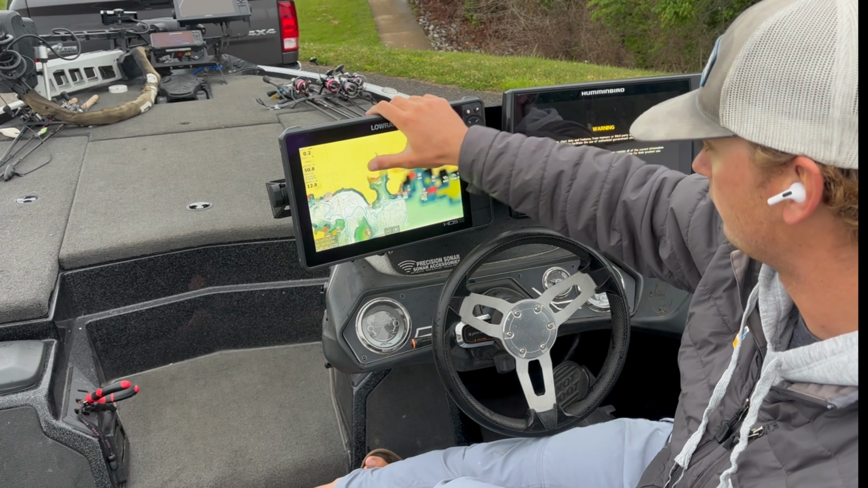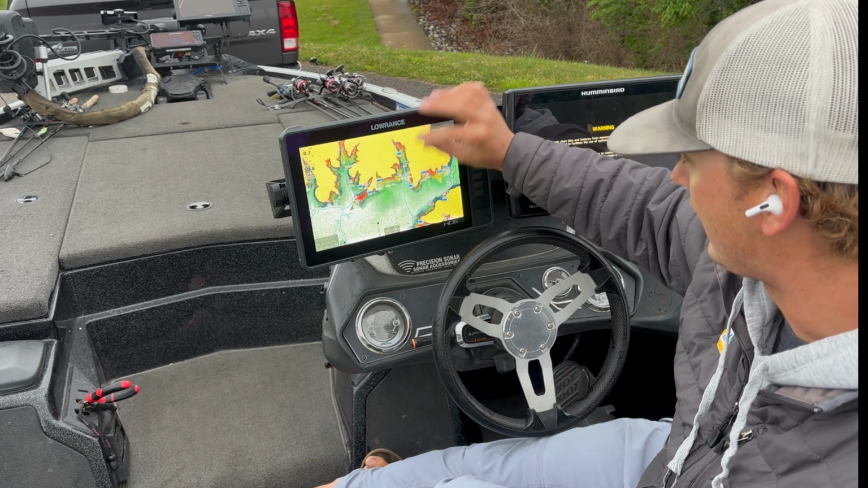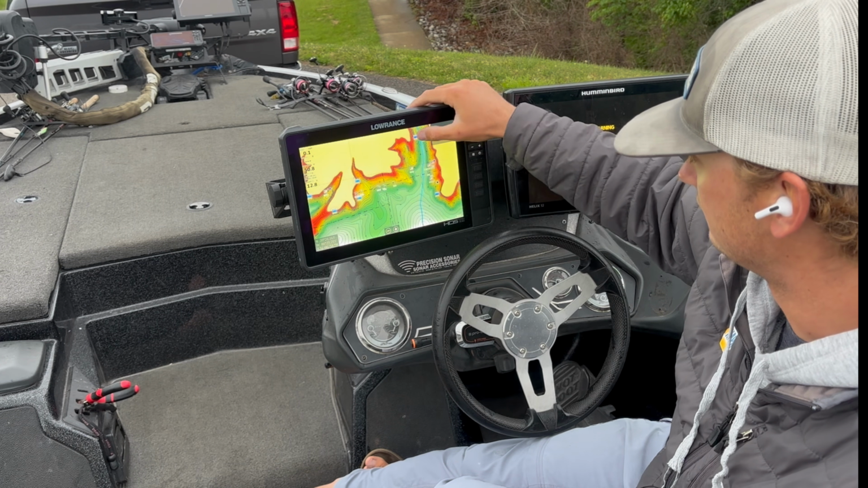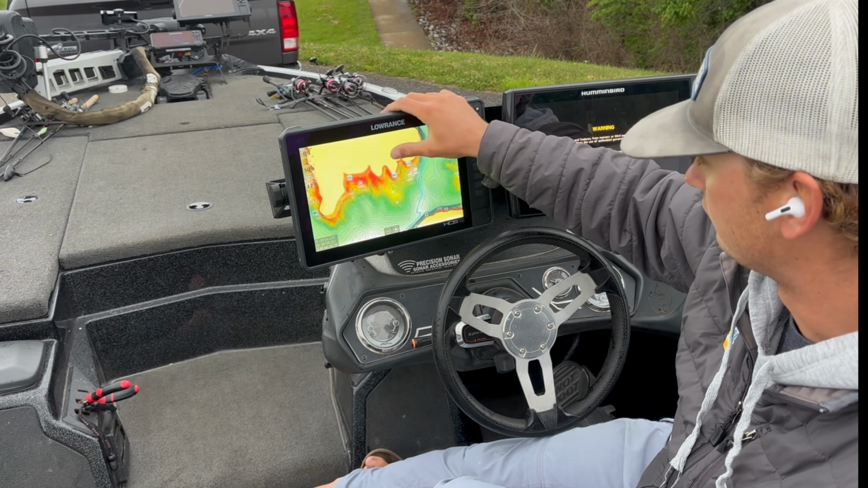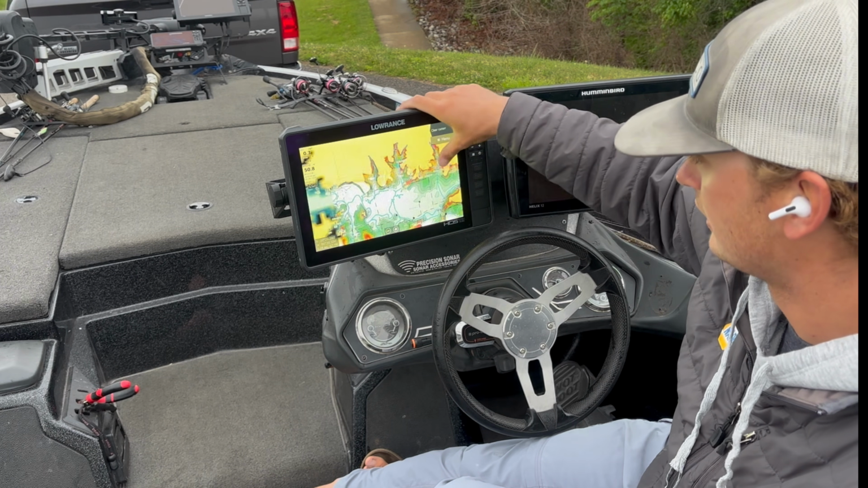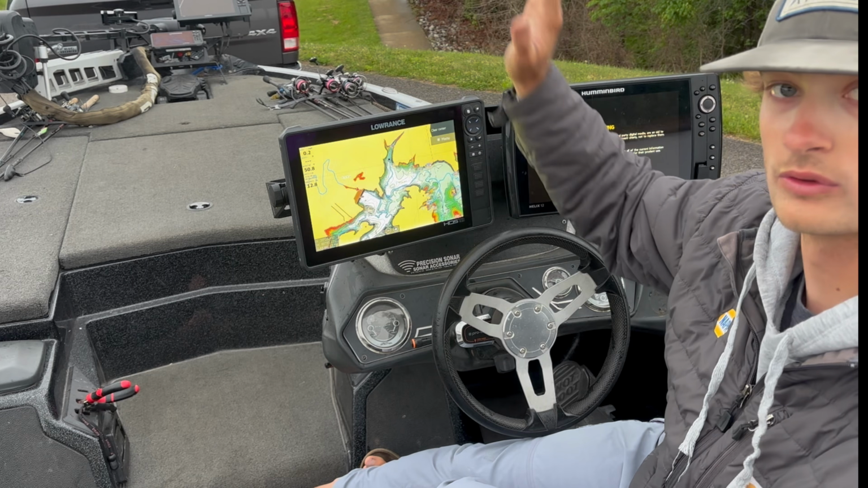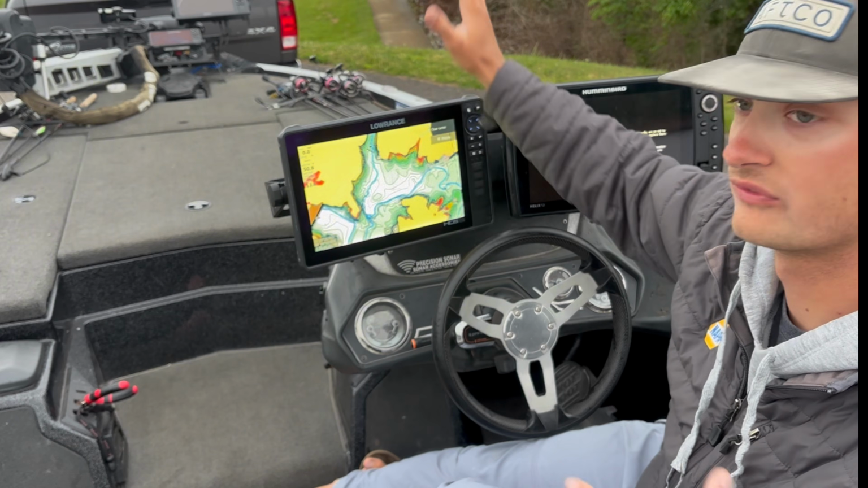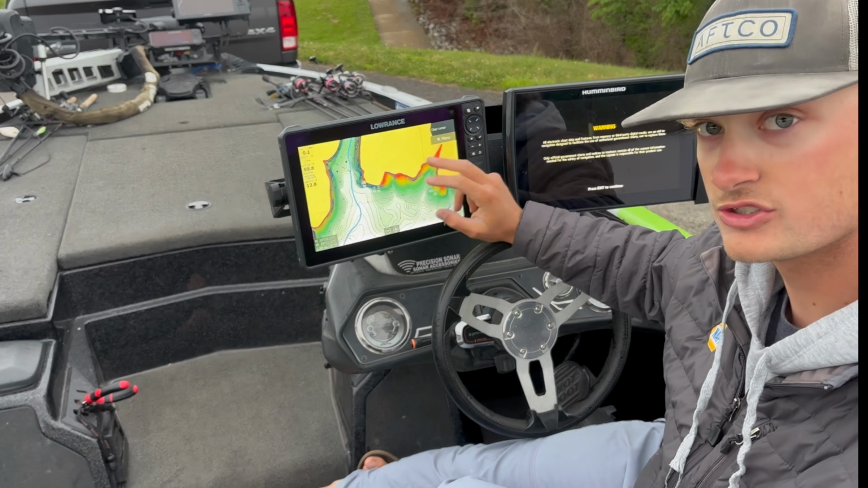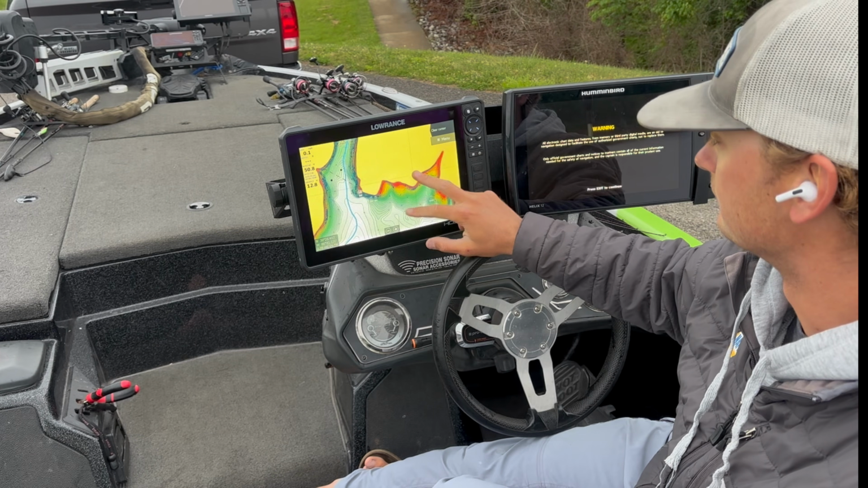That's a really good example. And then you have another one like that right here in between several spawning bays. And then you have another one right here, that are your flat, elongated, north-facing points. Or north-facing banks, sorry. So that could potentially be some juice right there.